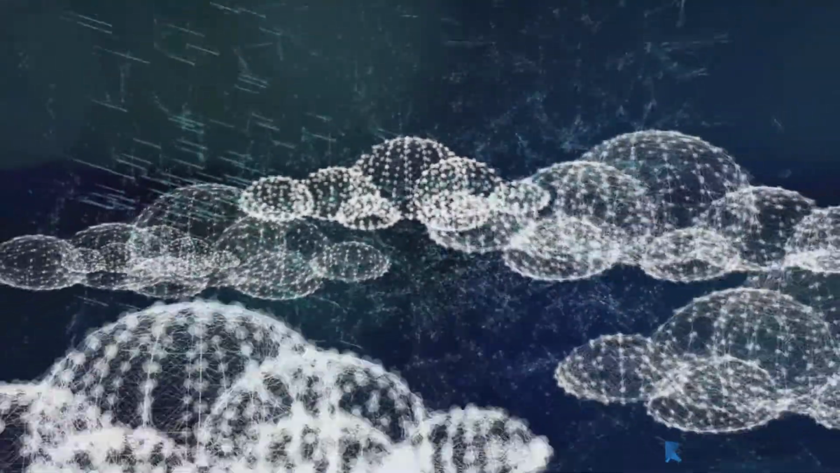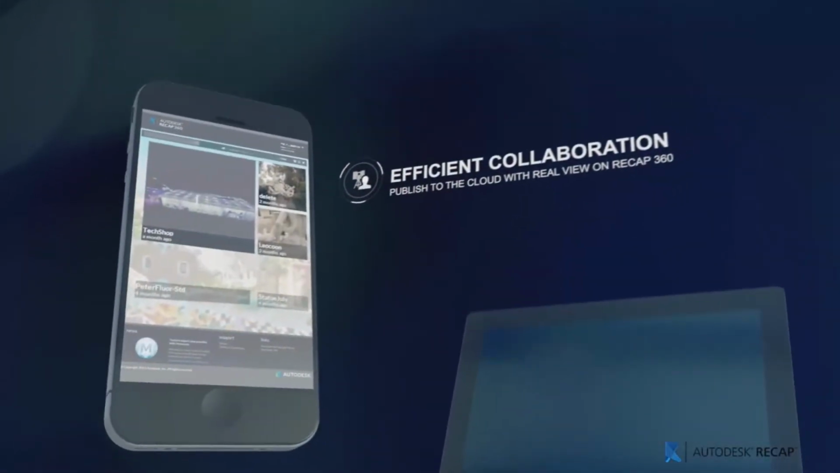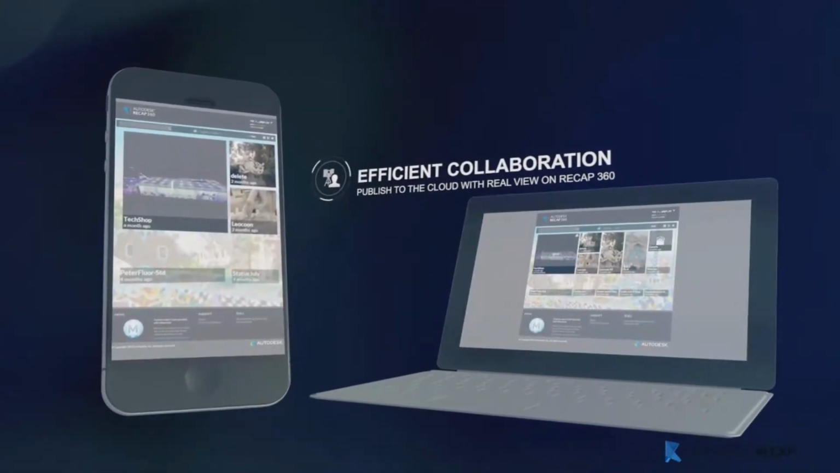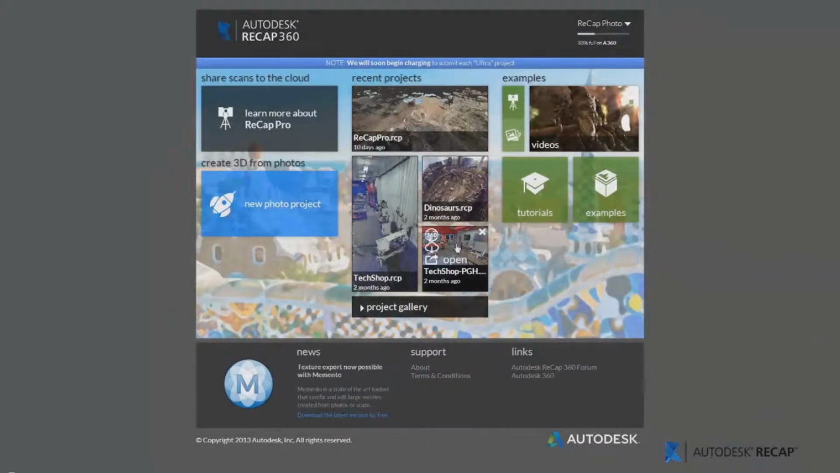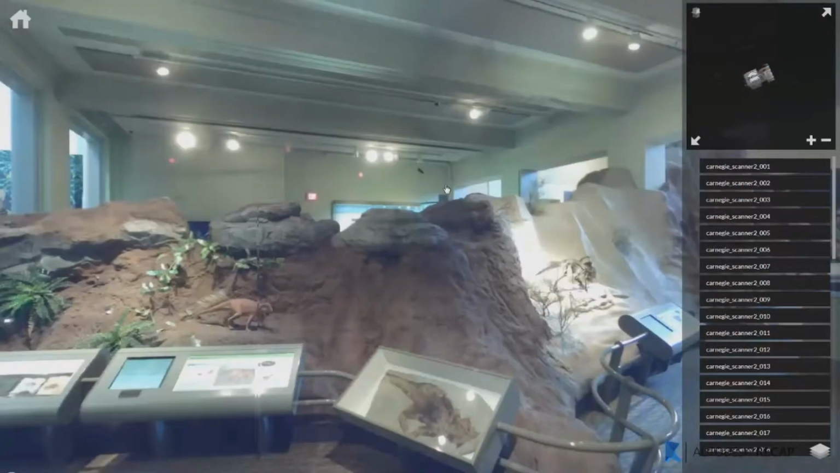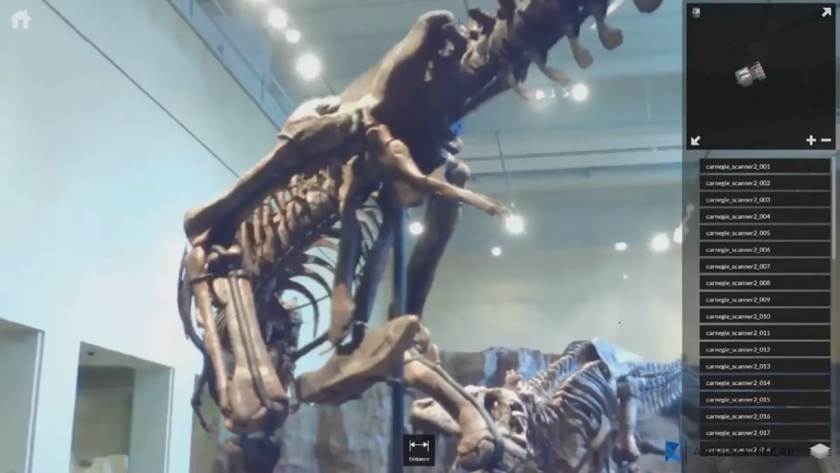With Autodesk ReCap 360, you can even share your 3D scan data in the cloud. You can access your ReCap data via your connected laptop or smartphone. With an intuitive dashboard, you can share scans to the cloud, create 3D photos, and share your projects with clients. Accessing your data in the cloud was never easier.